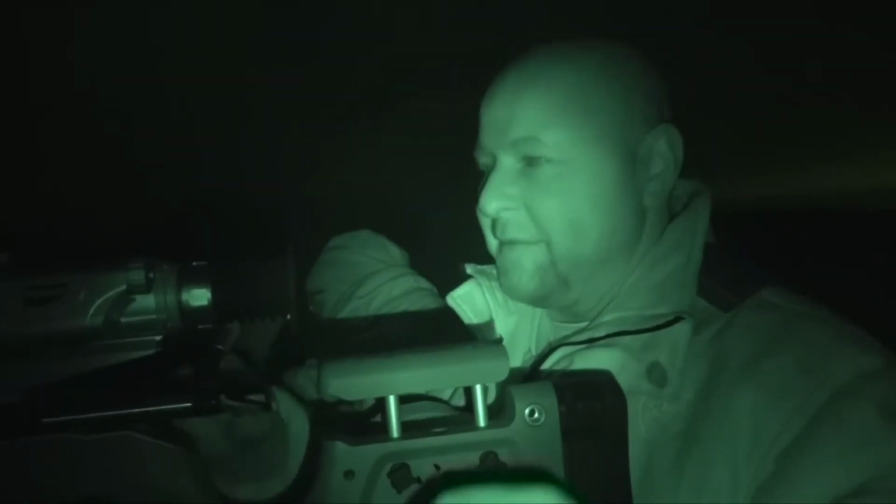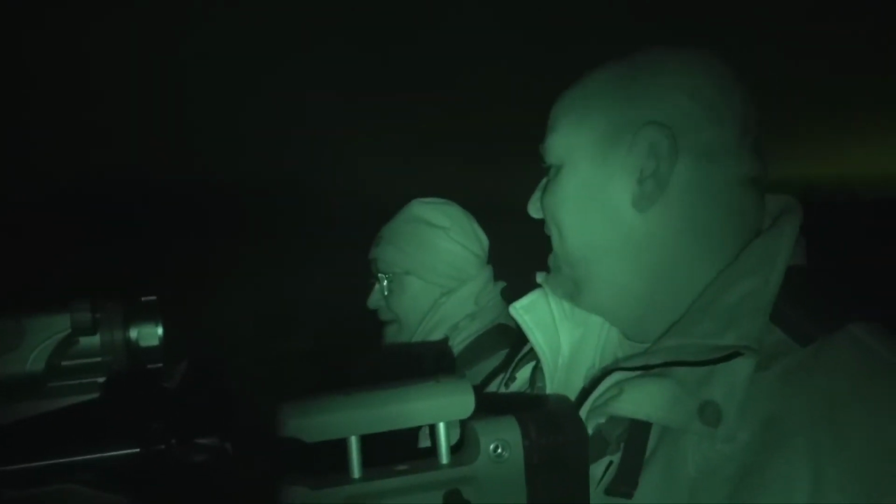So back to the same tip from earlier. Just because you don't hear them does not mean they're not here. Sometimes they just don't want to talk. That's probably a transient male coyote, I'm guessing. He looks pretty good size. He looks like a pretty good sized coyote. Yeah. All right. Oh, that's awesome.